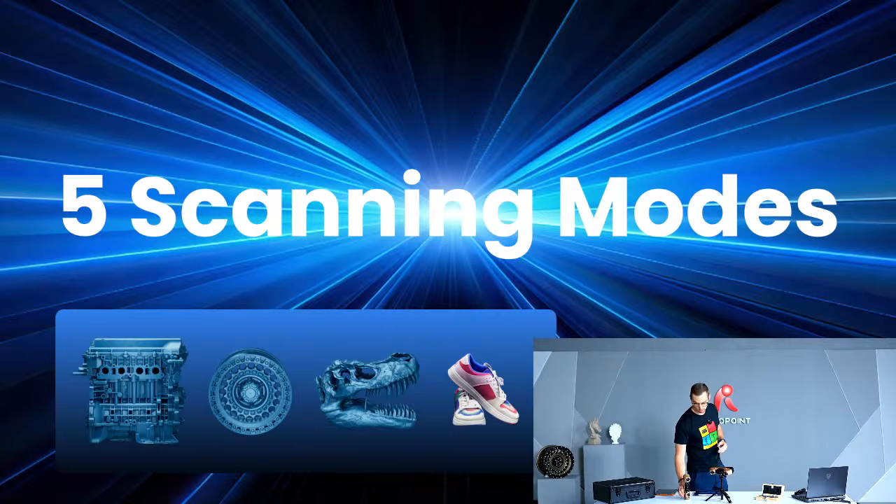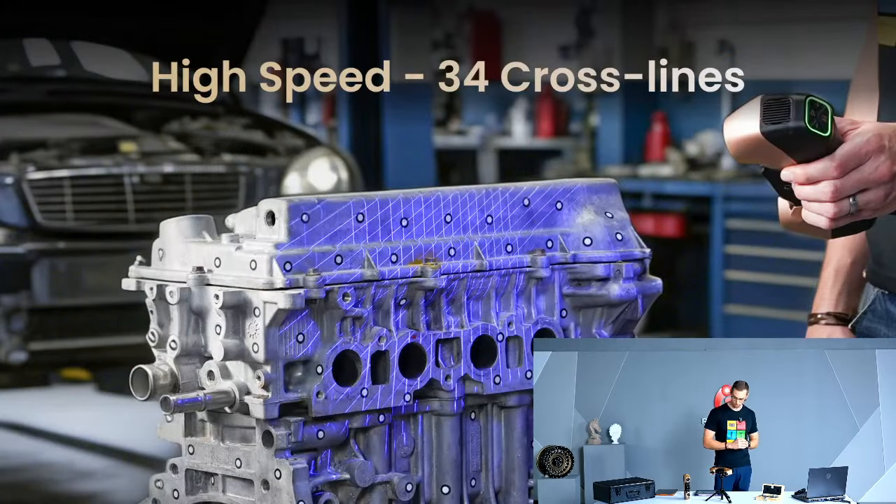So first of all, 34 cross lines, 16 parallel lines, 1 single line, full field structured light, and then we also have the auto turntable. But let's get into specifically what those are good for.